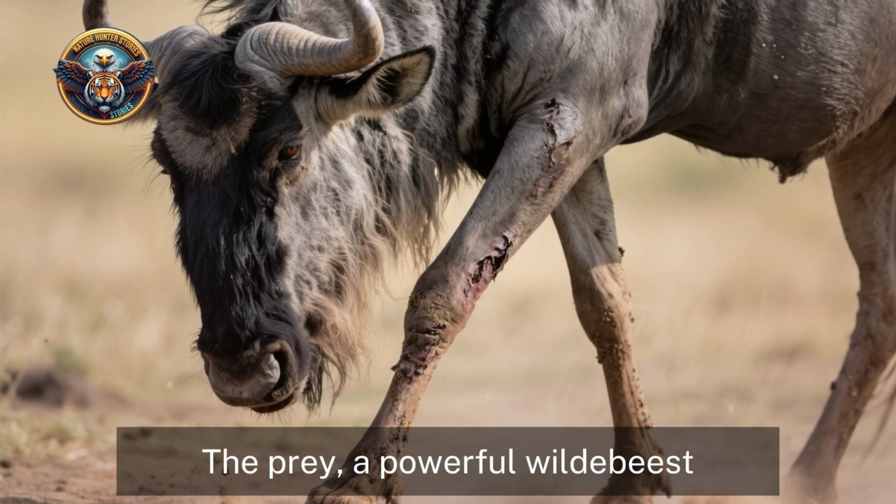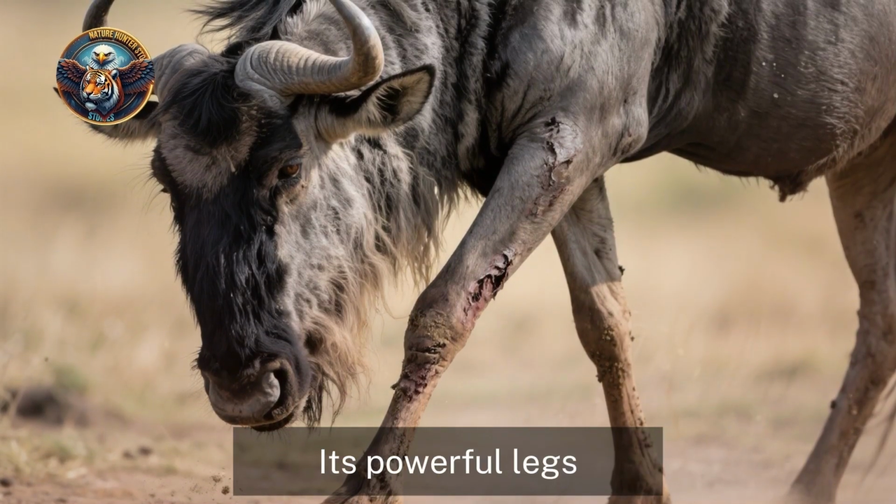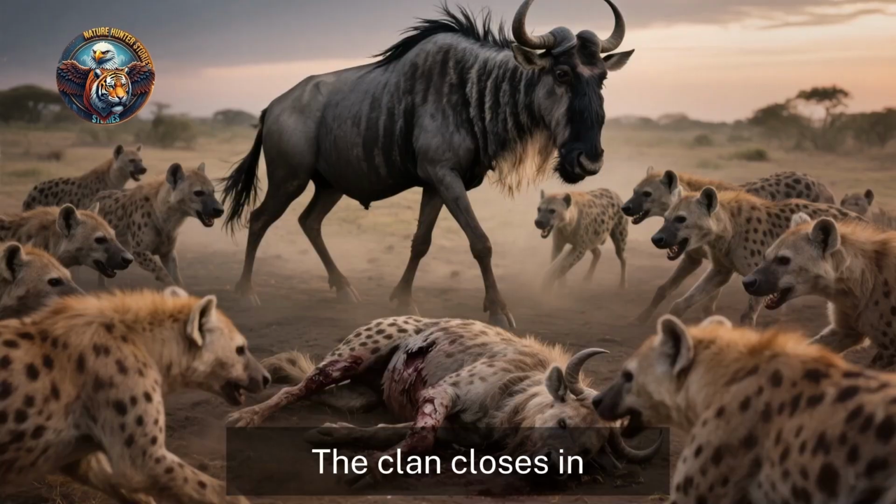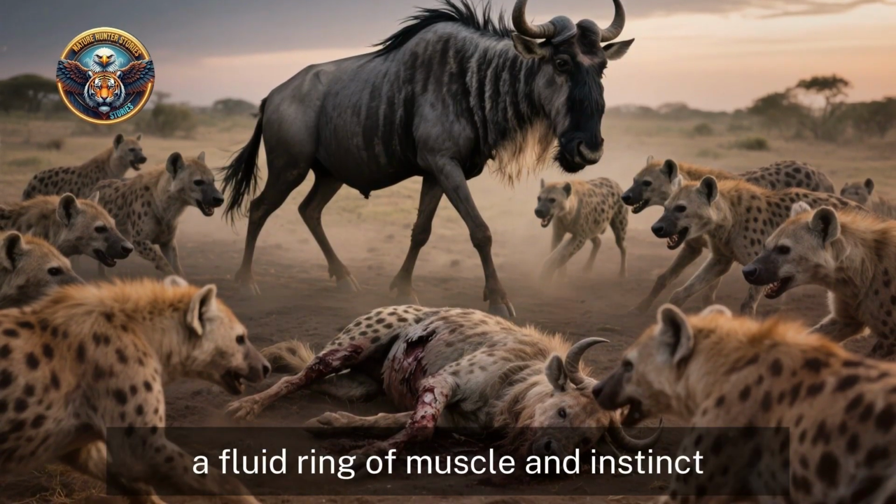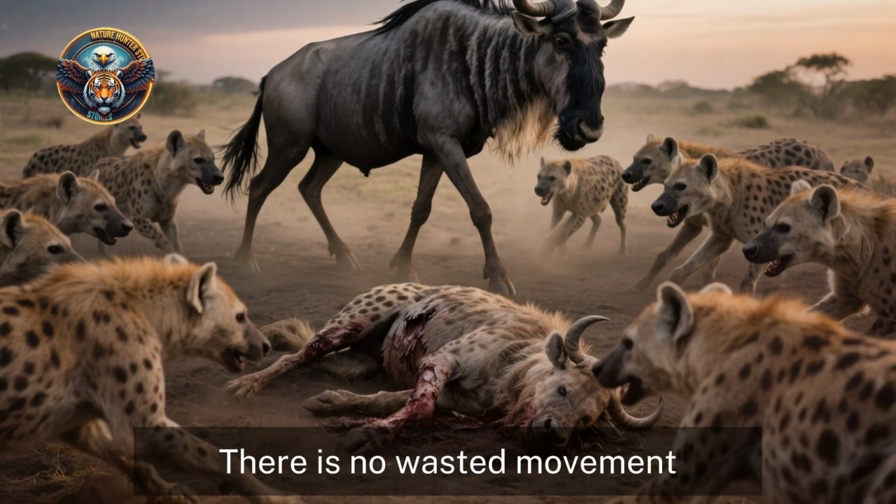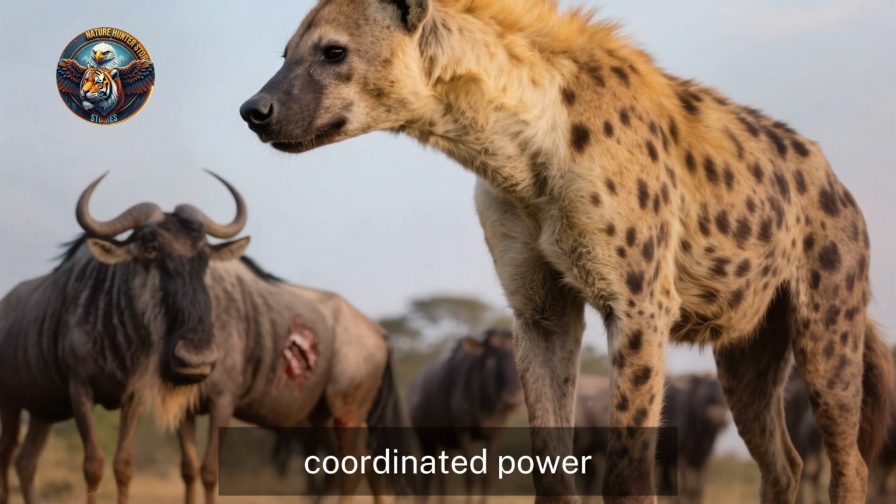The prey, a powerful wildebeest, is exhausted. Its powerful legs, which moments ago were a blur of motion, now falter. The clan closes in, a fluid ring of muscle and instinct. There is no wasted movement, no chaotic frenzy. This is a display of calculated, coordinated power.